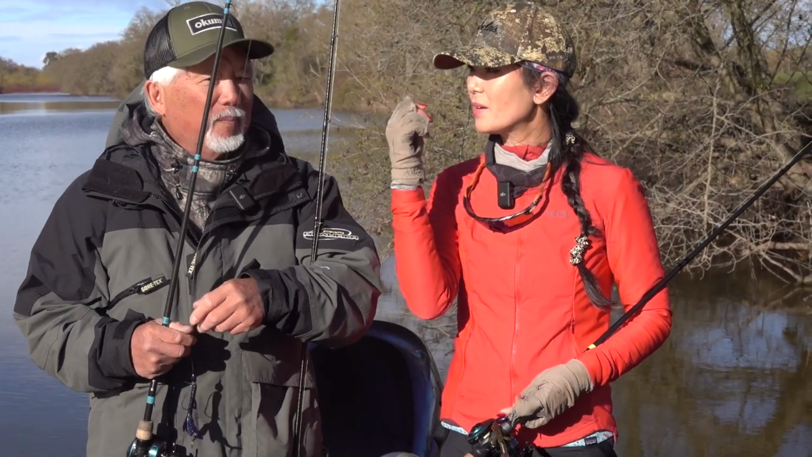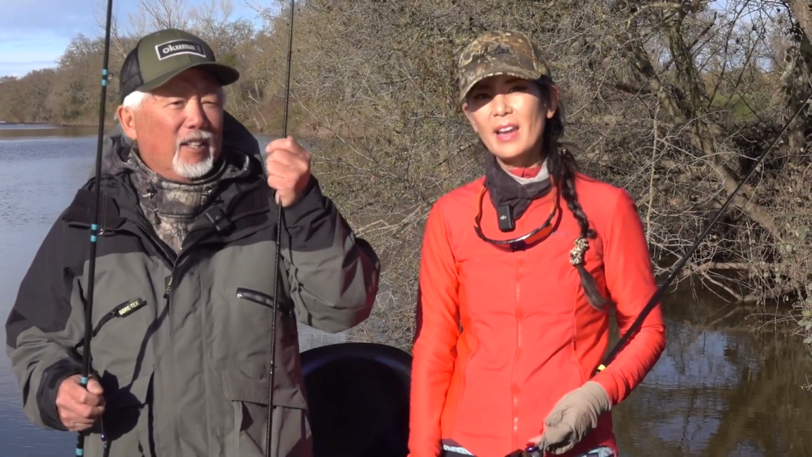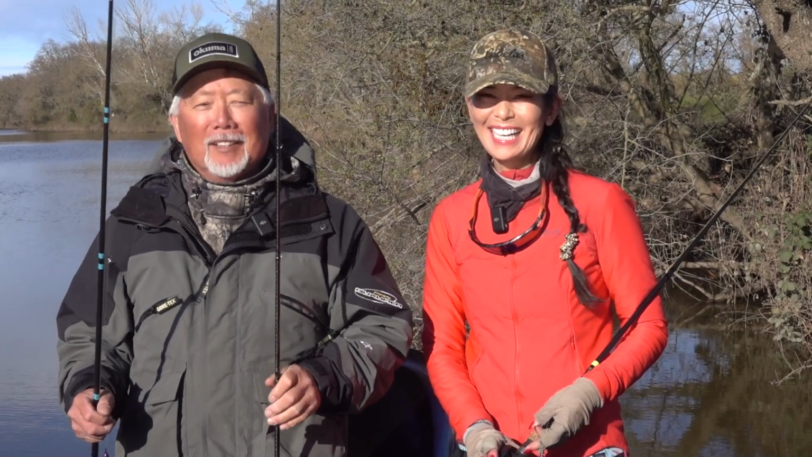And then we were going up and down the sloughs, and every so often I was watching you study your live, and you would quickly put down your brush hog, and then what would you do? So what happens is when the water temperature starts getting close to 50, I find these fish sitting on these staging areas out away from the shore. They're going to sit there and wait, and when it's time to move up, they'll move up and feed.